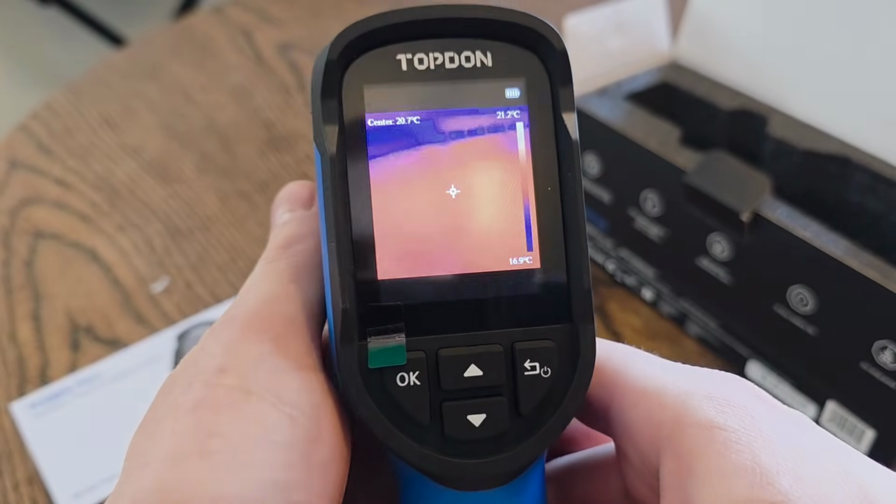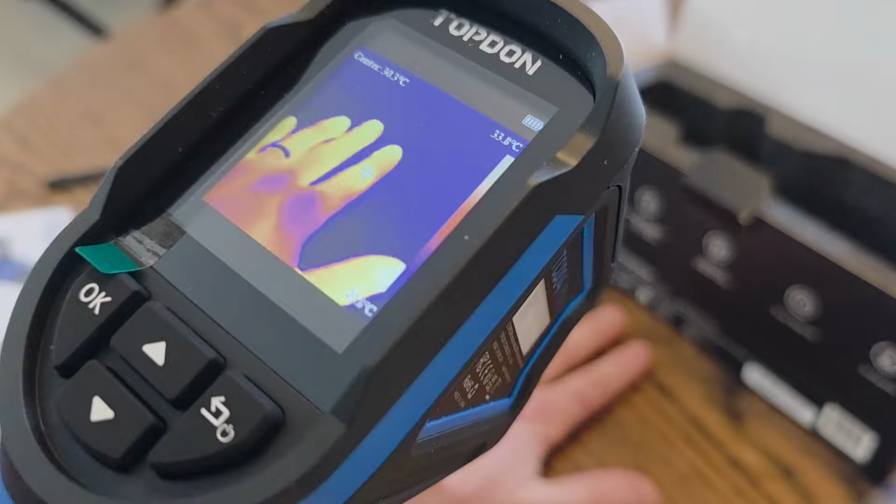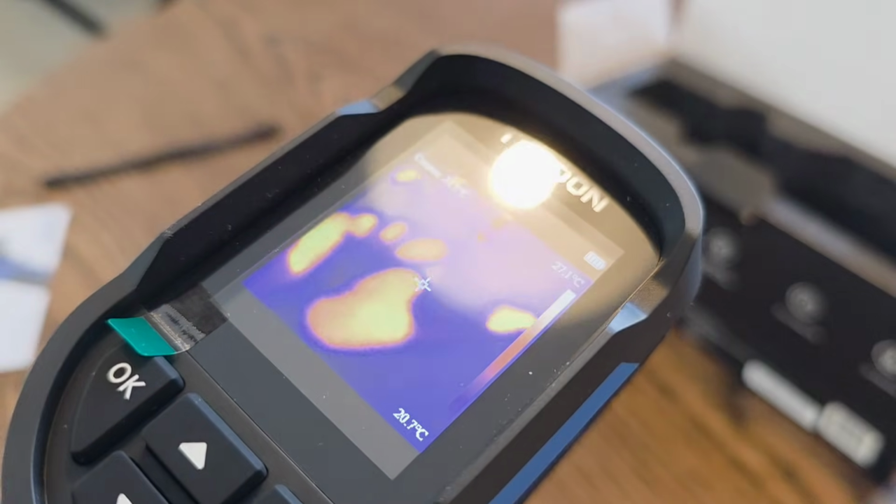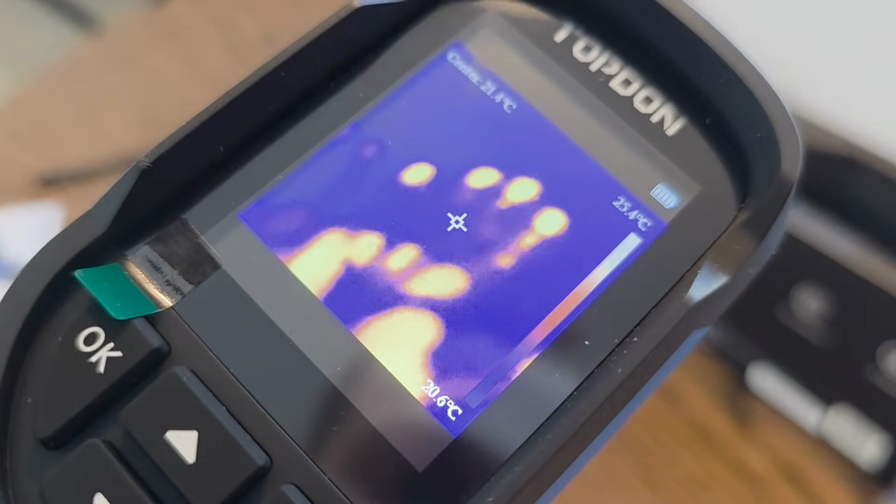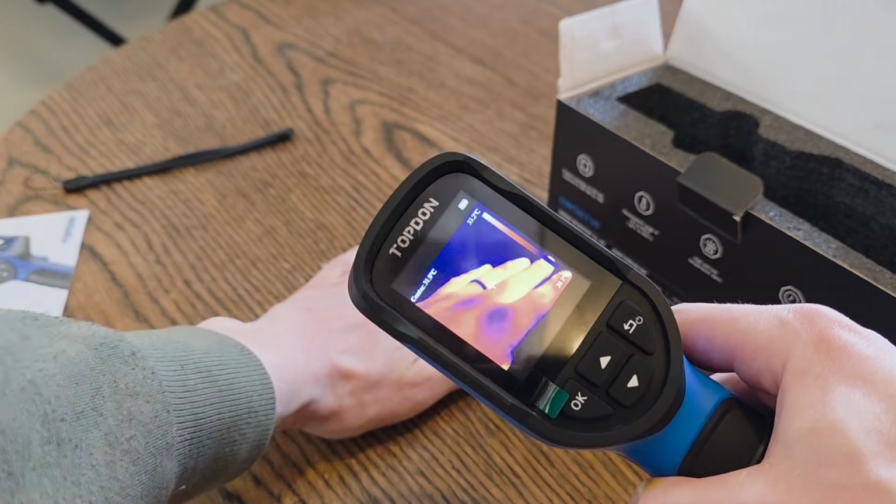So let's put my hand on there. You can see my hand. And then I will take it away. So it leaves some heat marks. Pretty amazing.